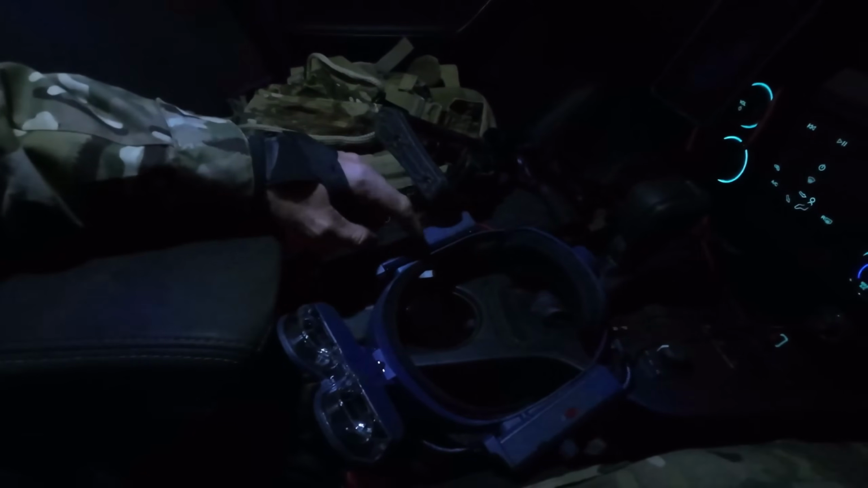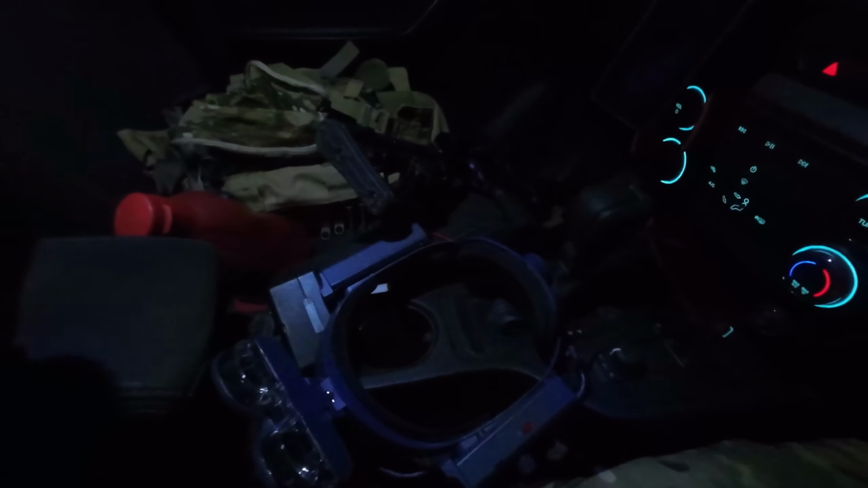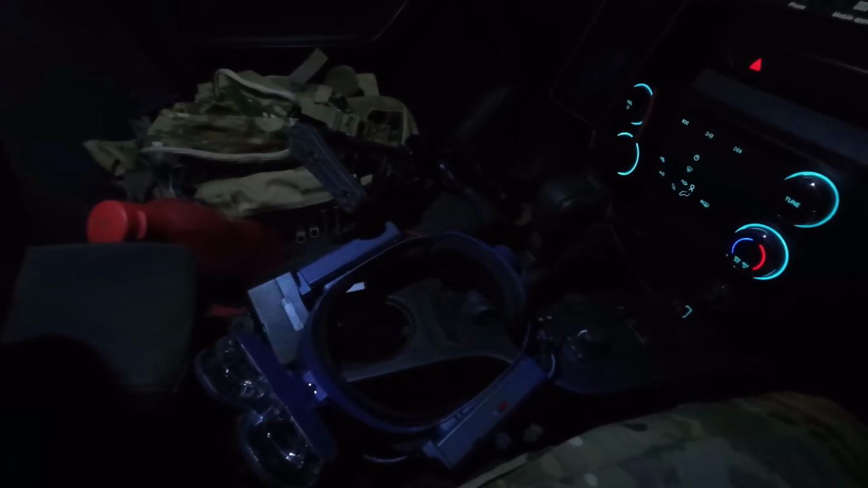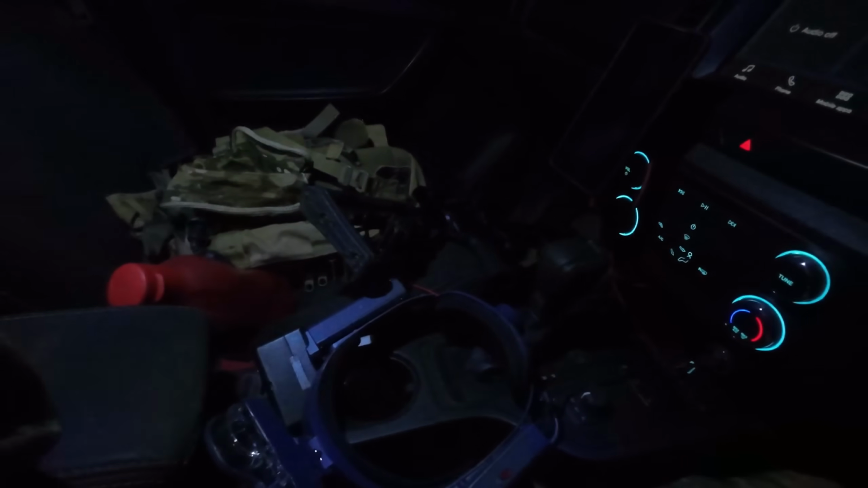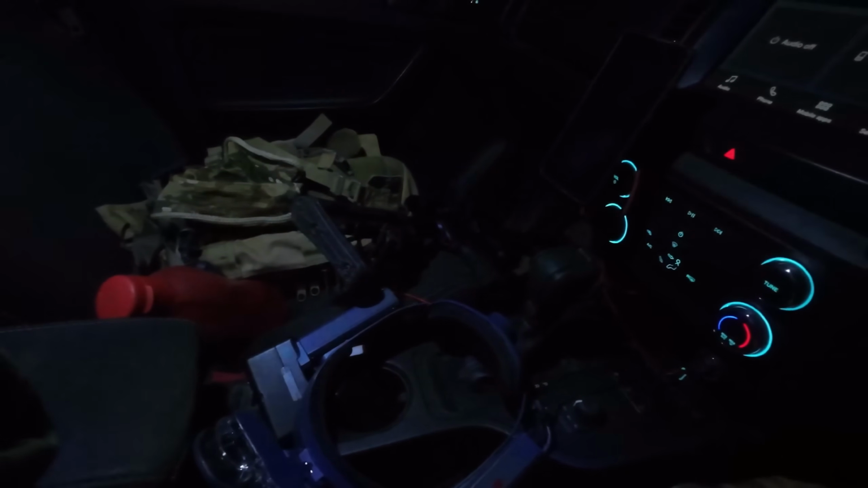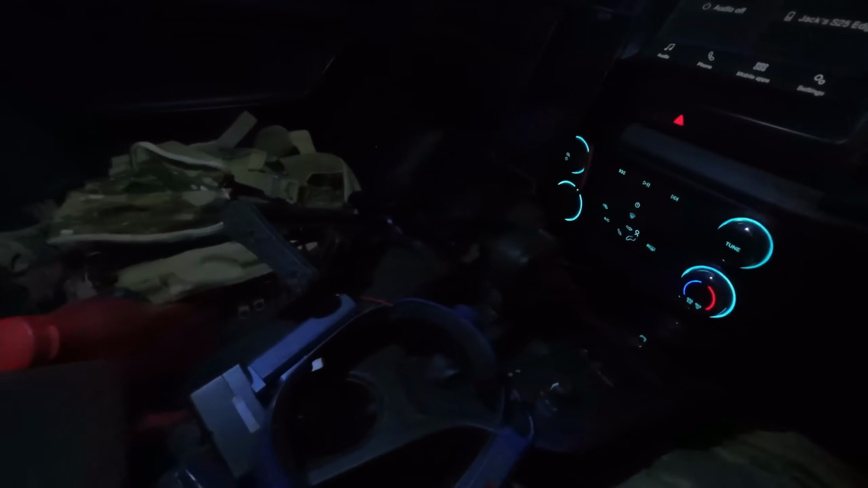Alright, so it's nice and dark out. Got the light on in here, but we've got the headset, so we're going to boot it up and see what we can see. I've got spare batteries, I've got my water there, and yellow ears in. So gonna go on foot and cruise on out, see what we can see, and might get surprised.